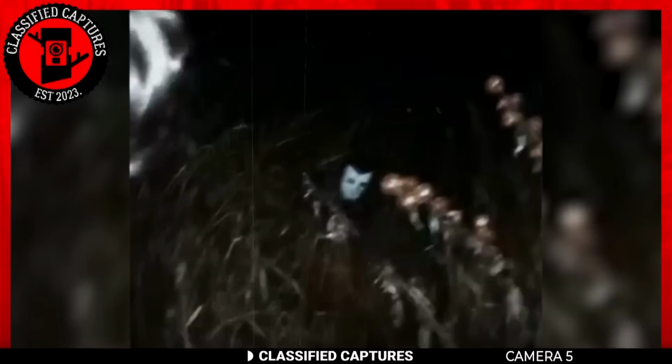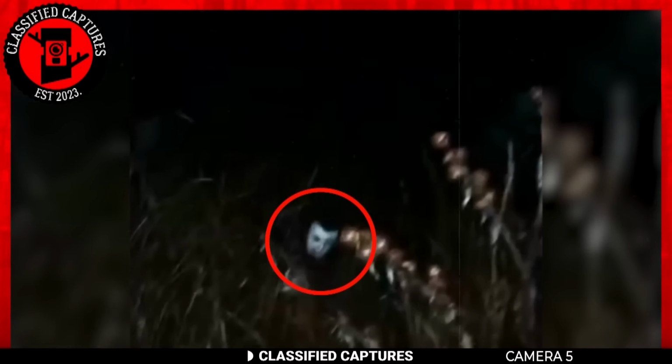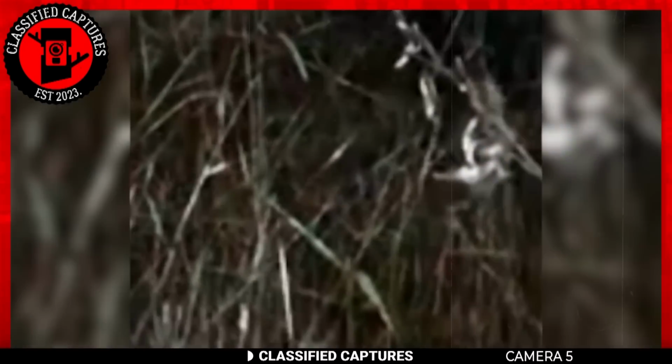But this mask was different. It bore an eerie resemblance to someone wearing it, yet the all-encompassing darkness made confirming their sight an elusive challenge.